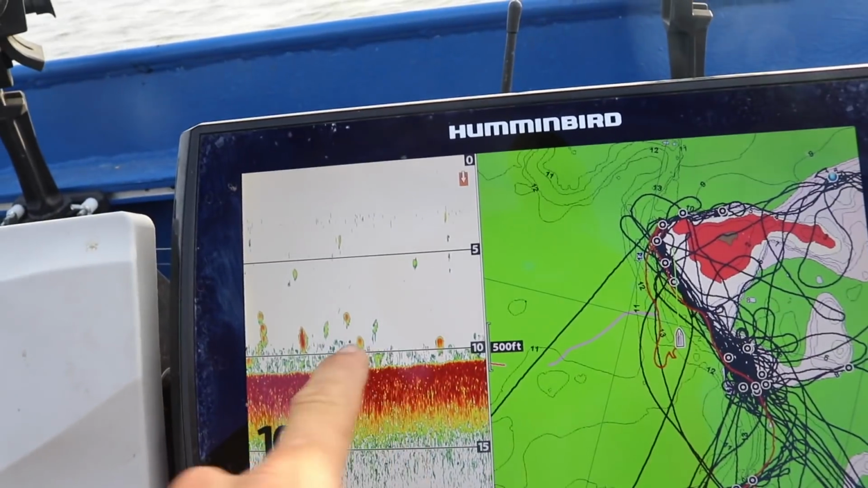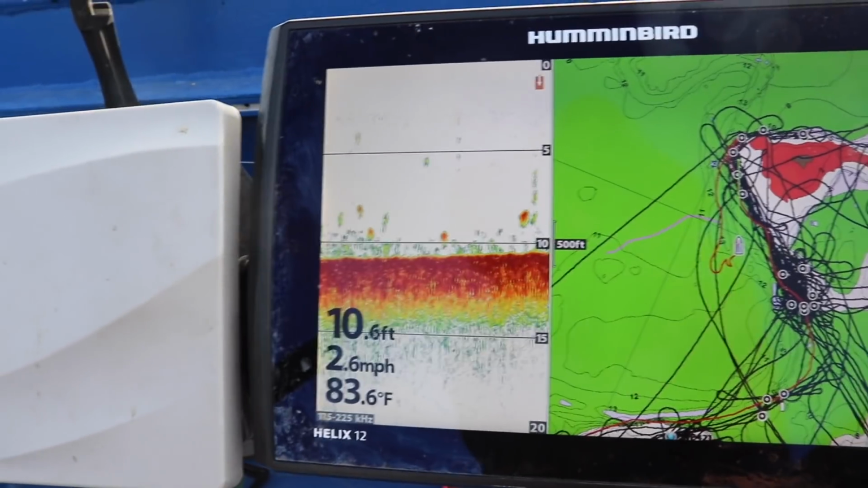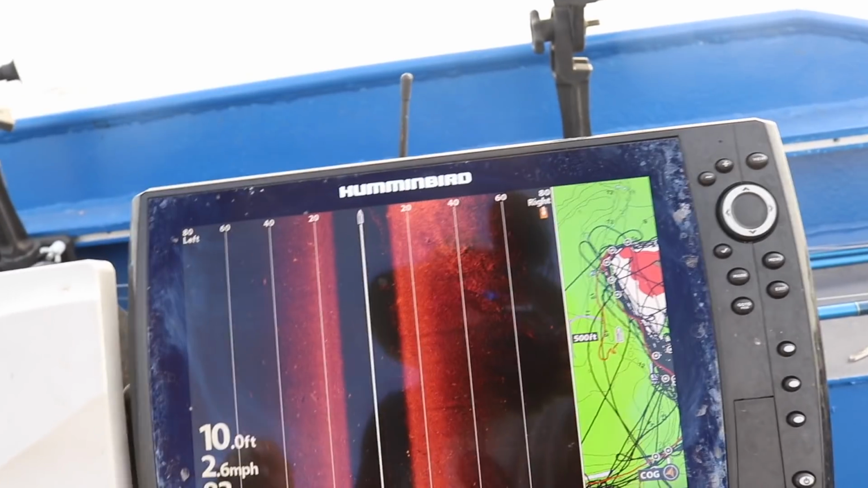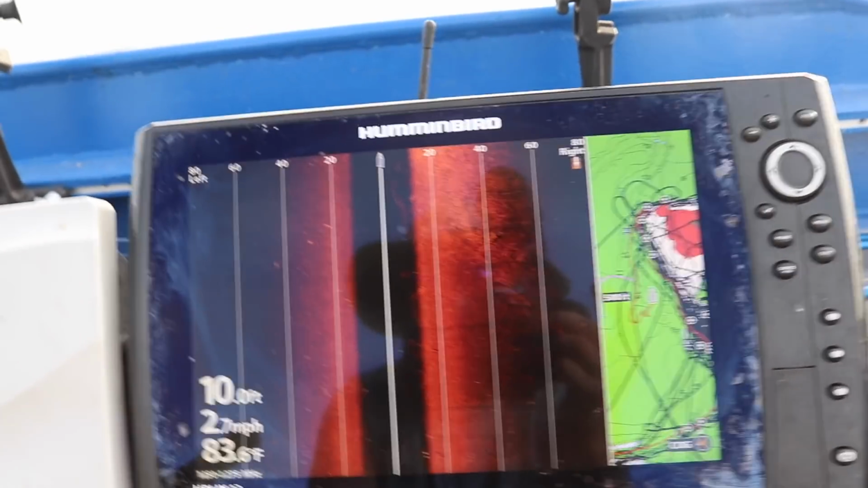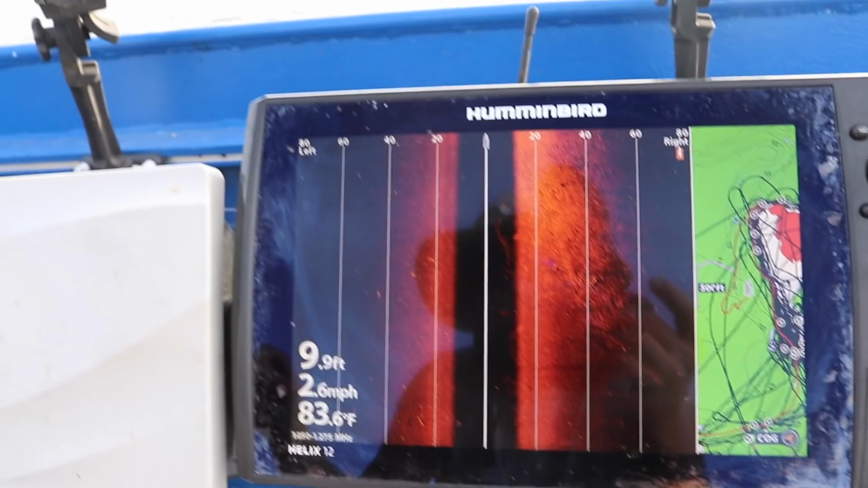And right there is a 2D. Those are shad. Those are not big fish. So just remember that. So here we're gonna drive up on the side of this island, and the closer we get to this island, the more we're gonna get on that ledge, and that's where the big bunches of shad are more than likely gonna be. So I'm just driving along here.